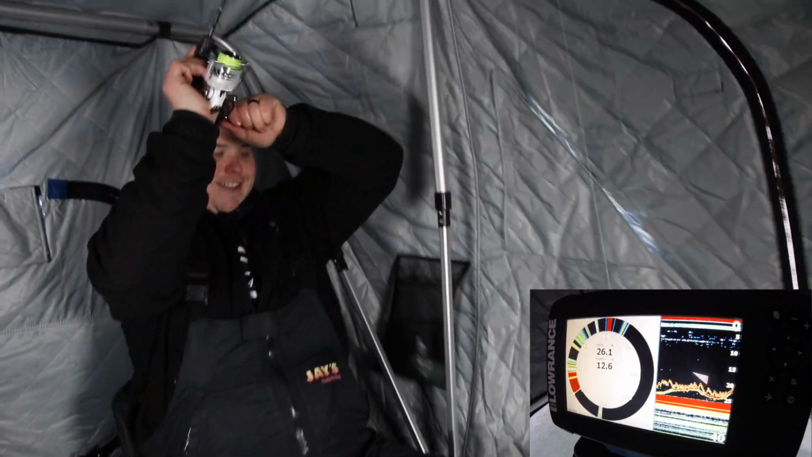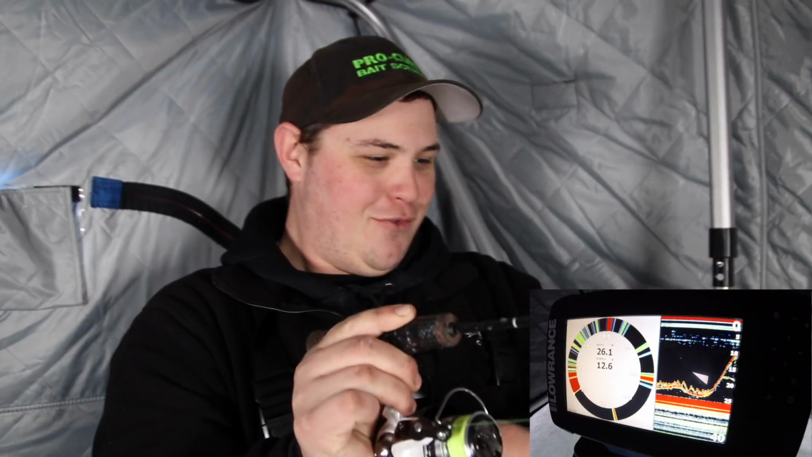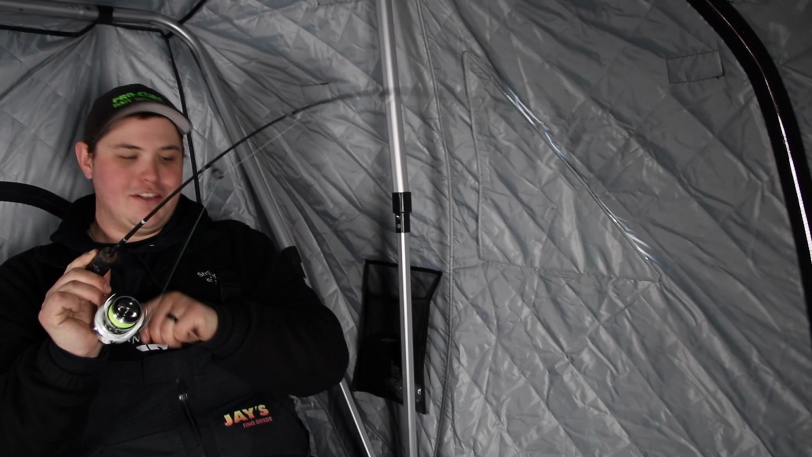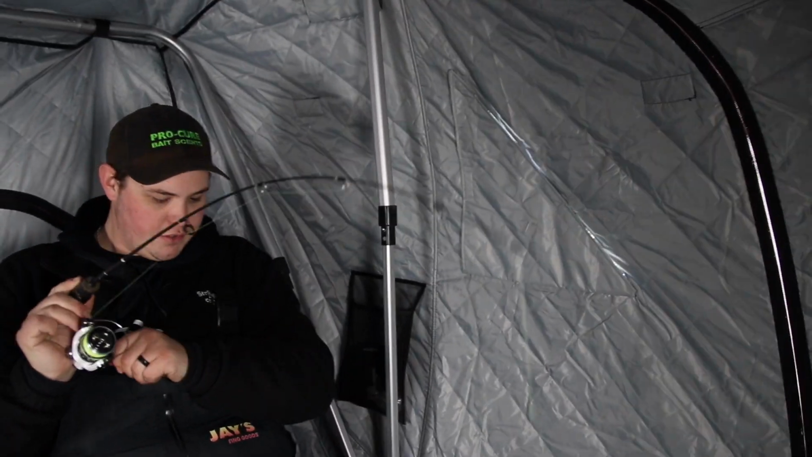He's coming. That was a no-brainer. I didn't have to do much for that one. He just came flying up off the bottom. Took a look at it, and about a second later, bang, there he was. Feels like a pretty good fish. Here she comes.